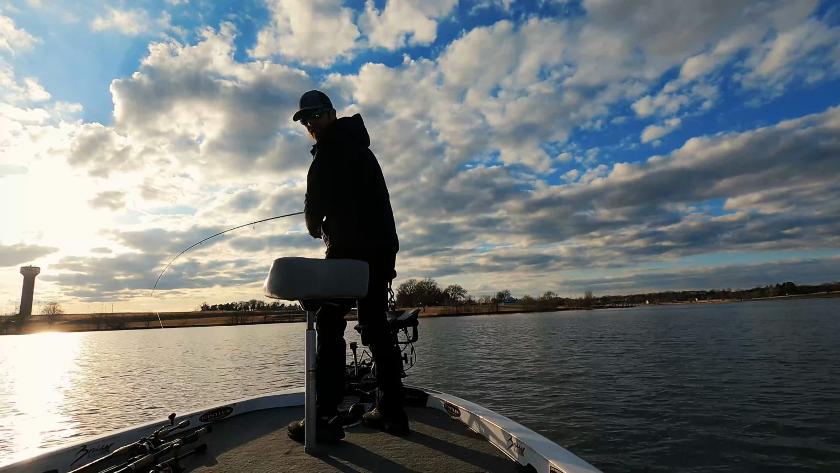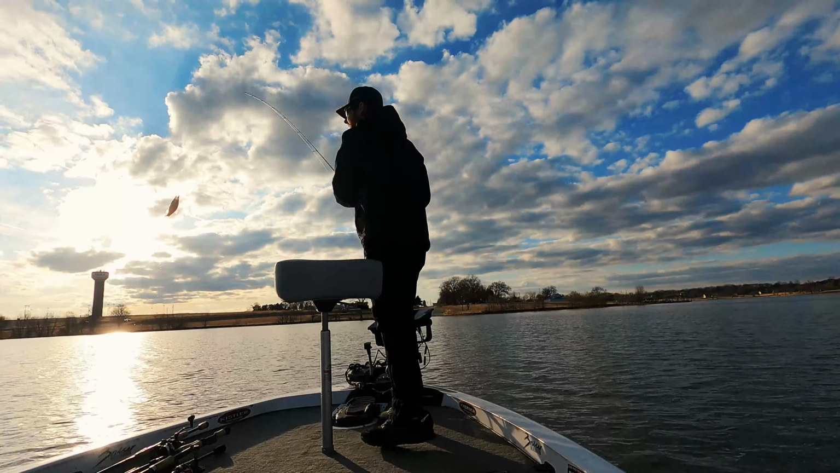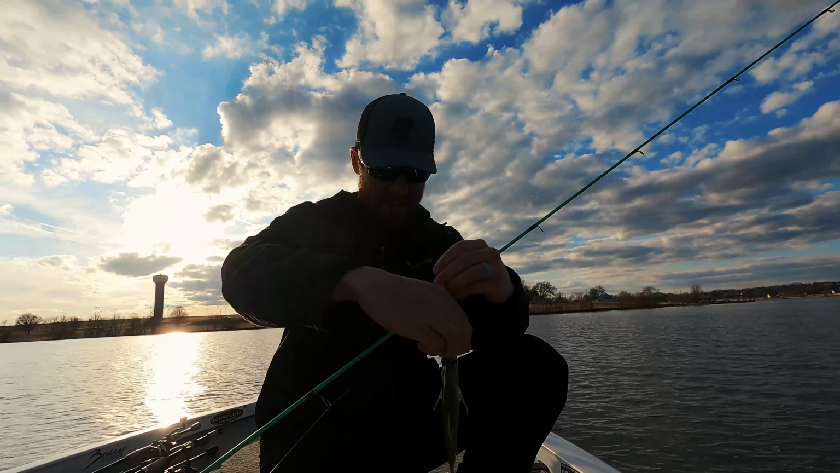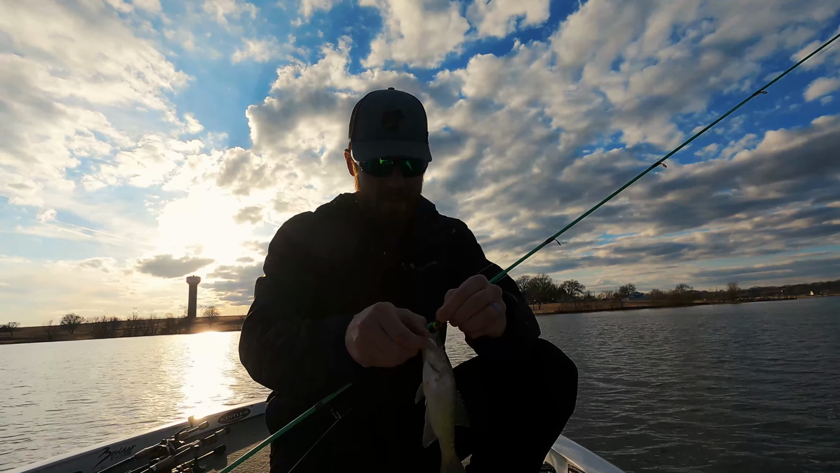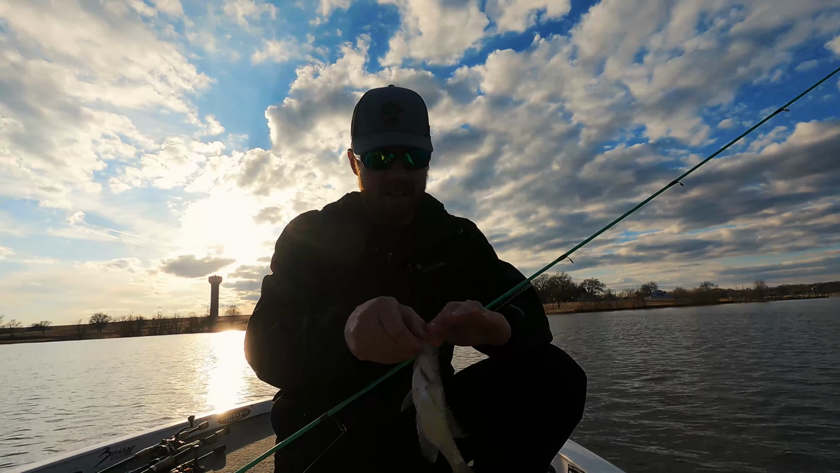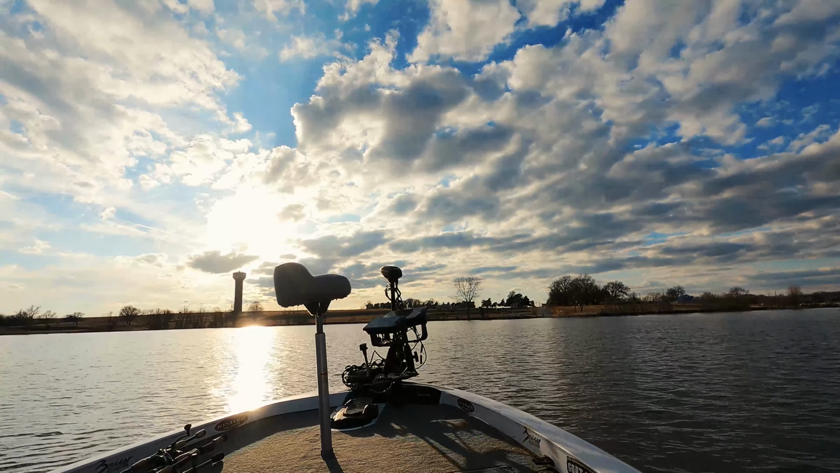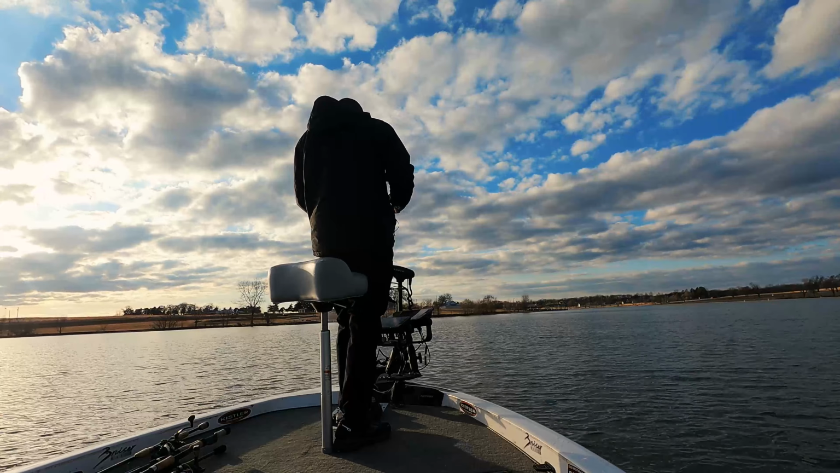Looks up again. It feels like another good one. Not as big, but that is about average for what I've been catching all day. Probably gonna need the pliers for this one.